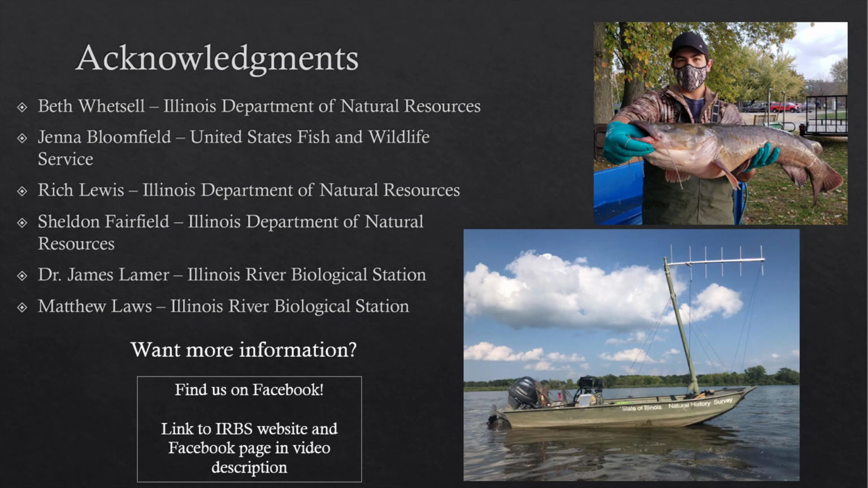These sonar clips were made possible as an interagency effort with the purpose to better understand if flathead catfish are using the artificial nesting structures within the Rock River.